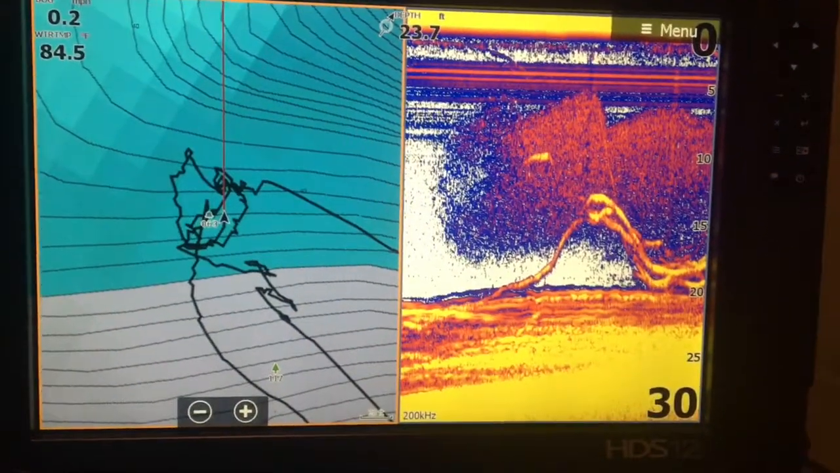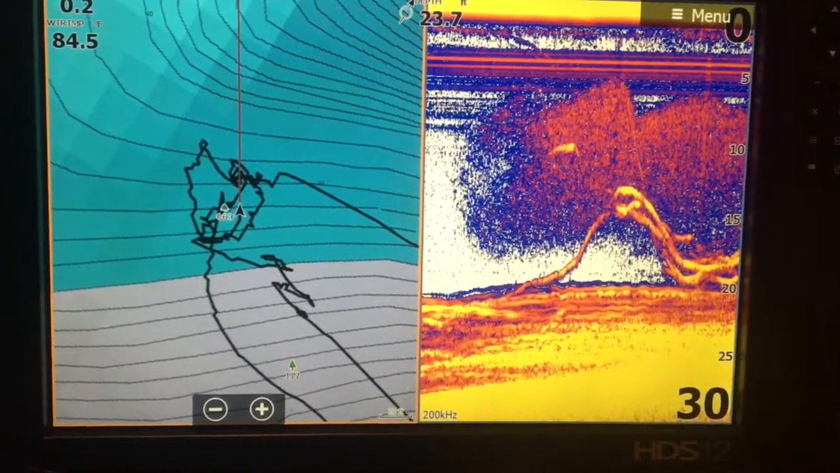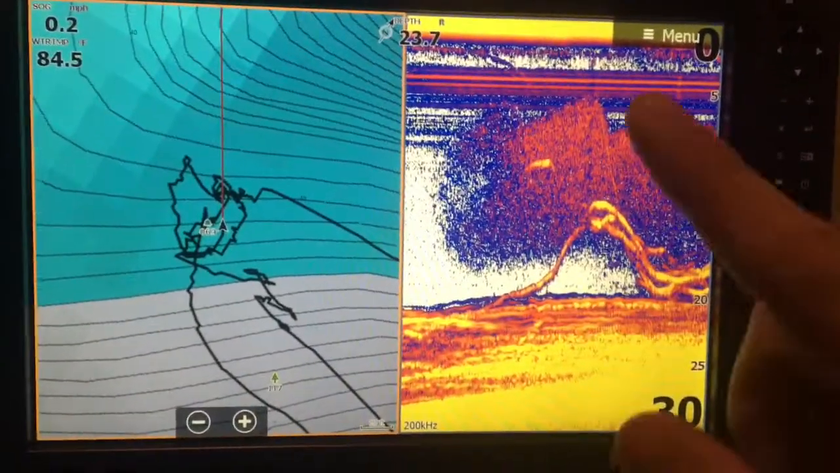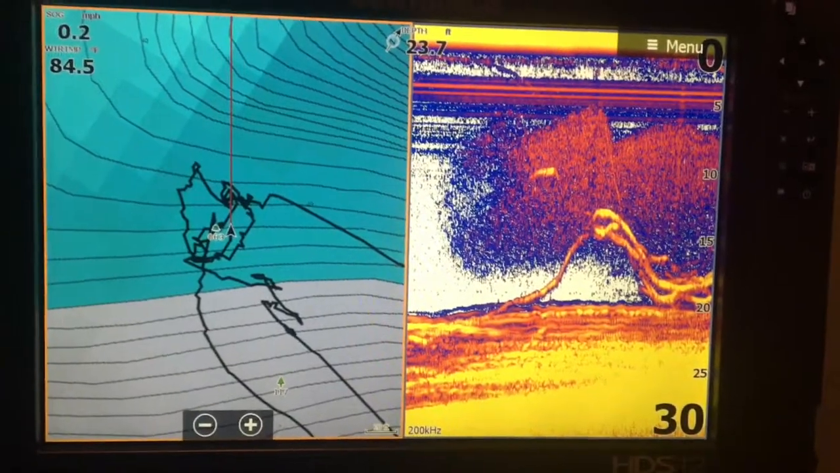This was another cool pick. There's a lot of bait over a brush pile off of a hump, I believe. And whenever you see that, you're going to catch them. And I dropped down. I caught probably 3 or 4 out of this brush pile that day.